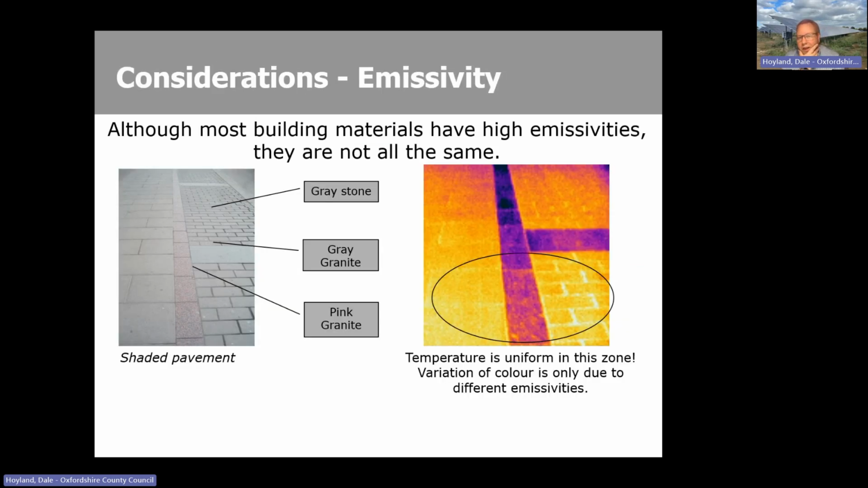There's a couple of other considerations as well. So this is pavement, where the local authorities put some very nice pink granite feature down amongst the grey granite bricks. And you can see again on the thermal image, although this is pavement and there's no conduit or anything running down the middle of it, so we assume it's exactly the same temperature, the camera sees it as a little bit different because the pink granite is just so polished and has different properties. It's clearly showing in a different way.